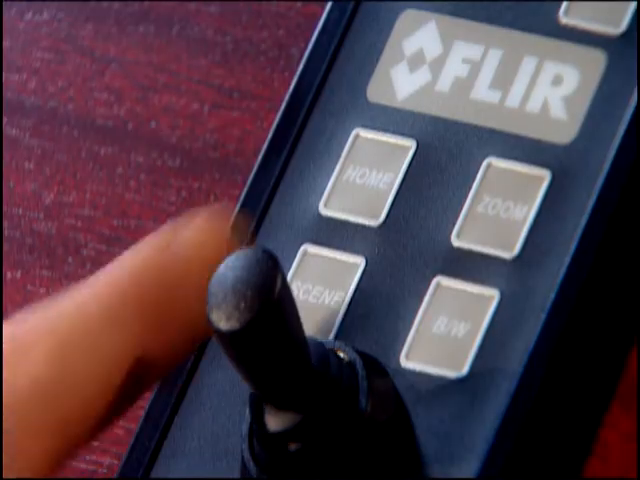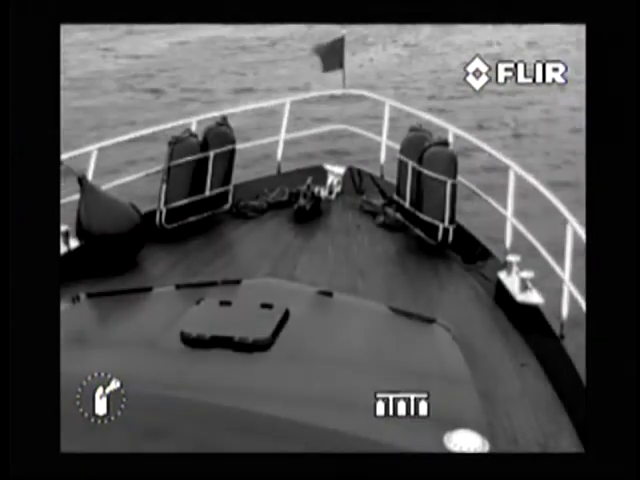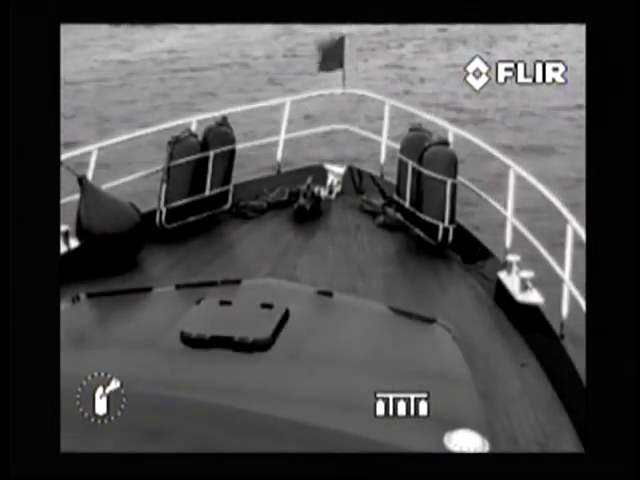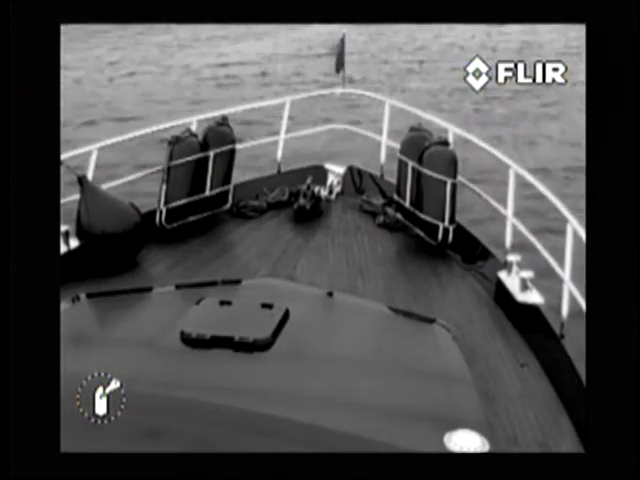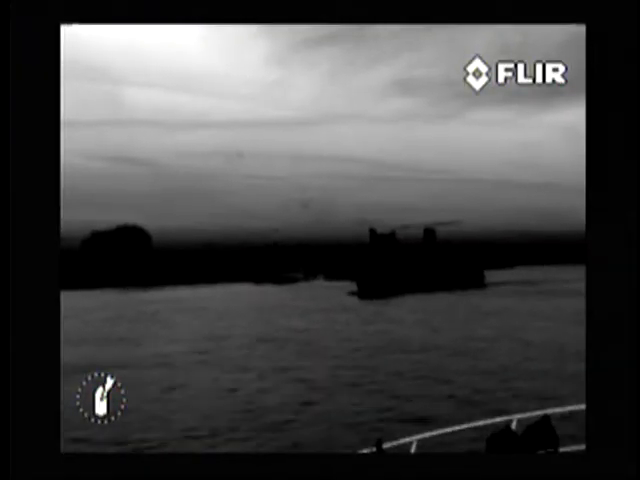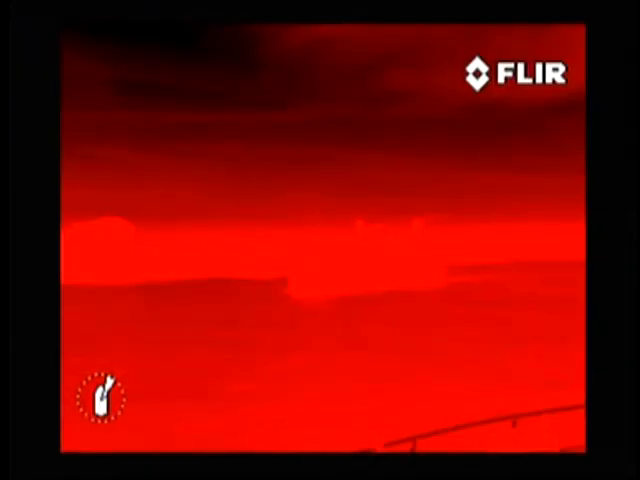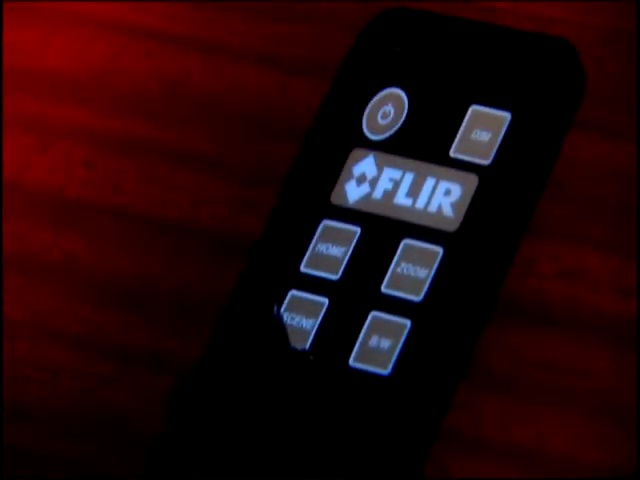With the Scene button, you can cycle through night running, man overboard, day running, or night docking settings to change the brightness and contrast of the thermal image. The black-white button toggles between the available image presentation modes: black hot, red hot, fusion, rainbow, and white hot. The dim button can be used to change the brightness of the control panel.